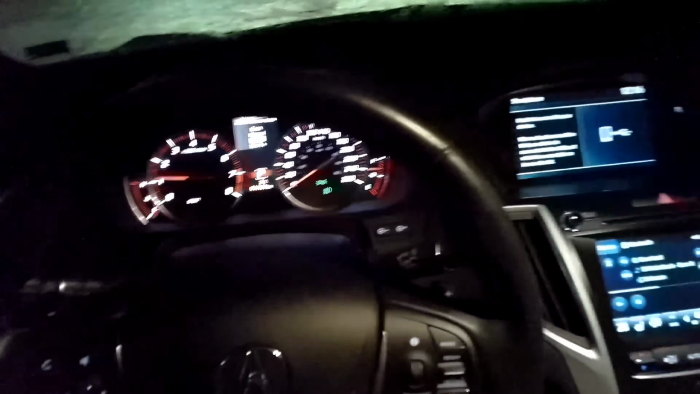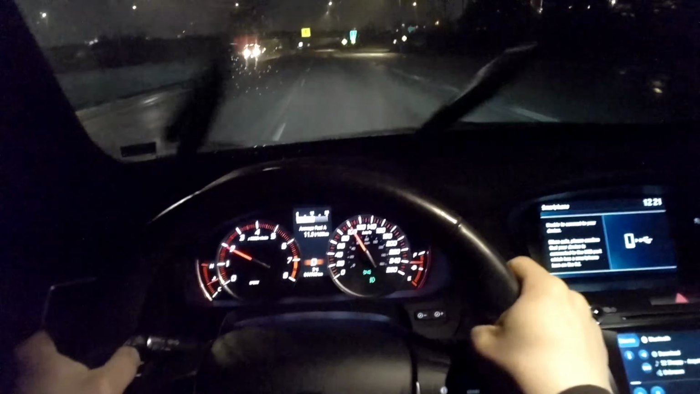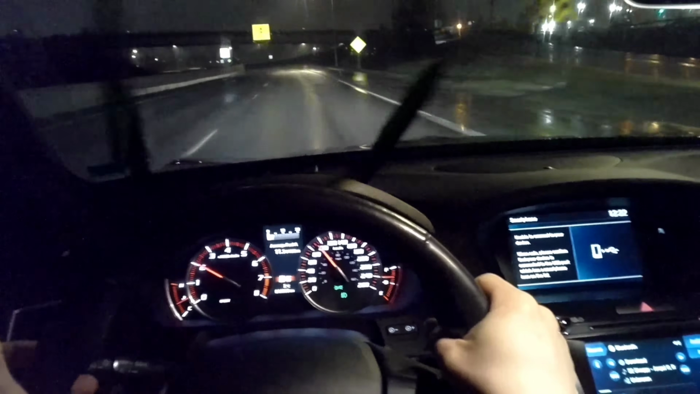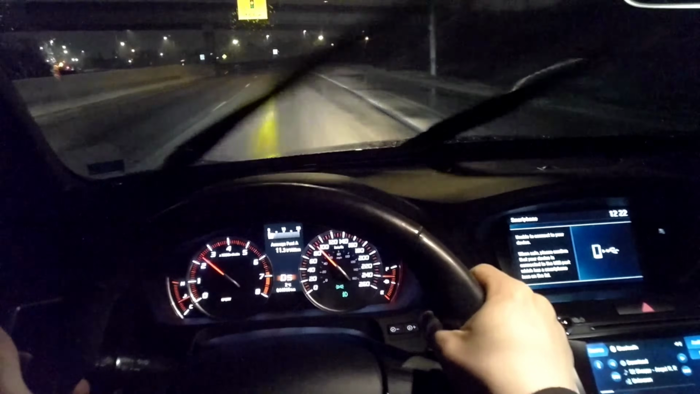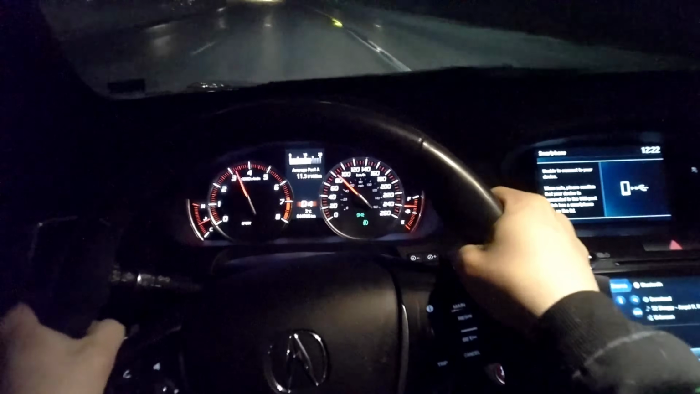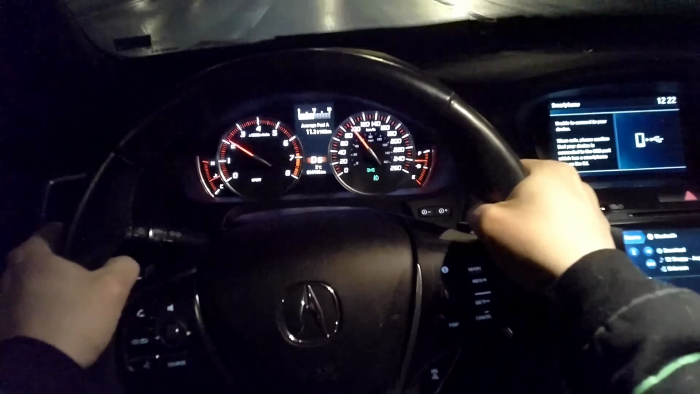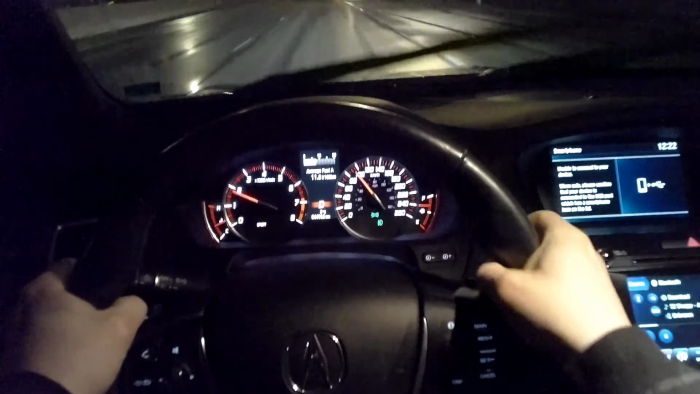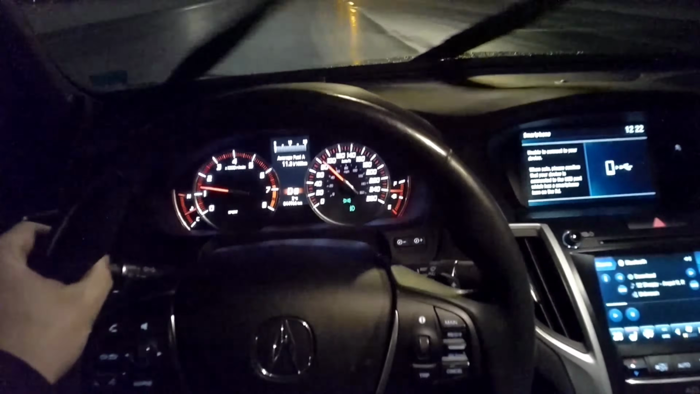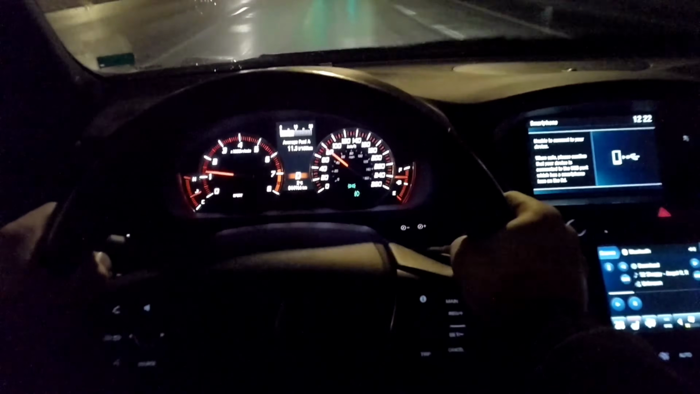Still going, sport. I always leave it in sport. See the paddles' responsiveness on the downshifts. It's not bad at all, but it's not smooth, that's for sure. The upshifts, on the other hand, are a whole other thing. It's not even worth using the paddles with this. It's just so slow to respond. Just leave it in sport and let it drive and shift for you. I mean, if you want to use the paddles, go right ahead.